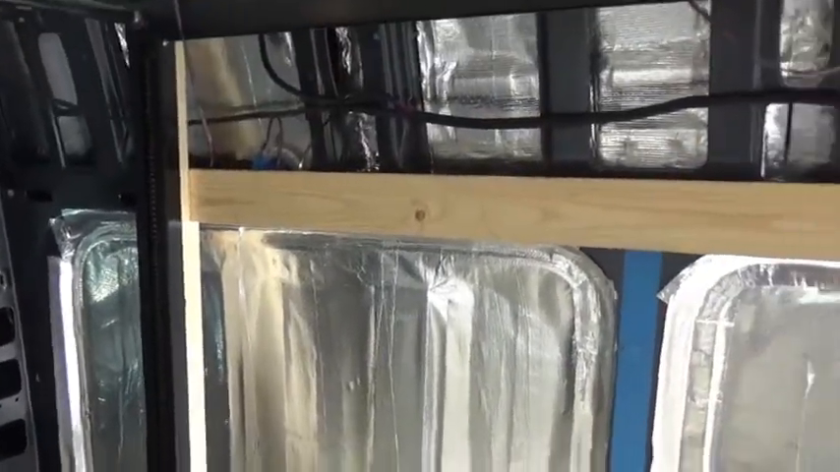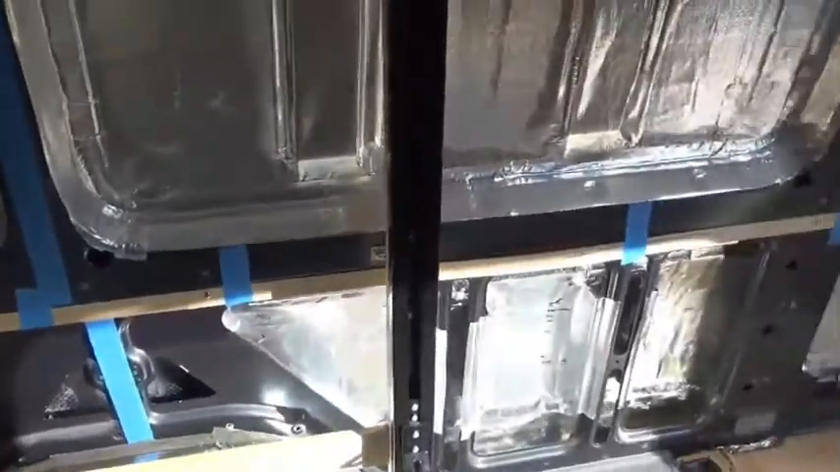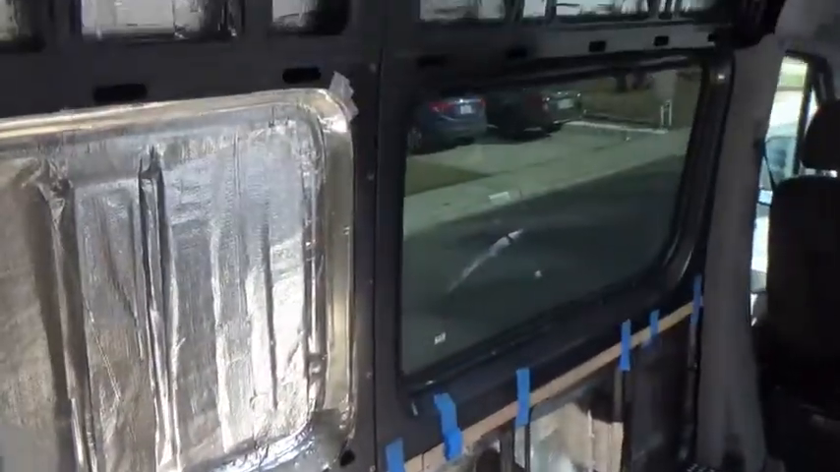So as you can see, I have the radiant barrier completed all the way around the van. It took about 3 days to put all of the radiant barrier in the van. Had to cut it into small strips and use some spray glue to put it in place. That was a lot of work, but I think it's definitely worth it, as you can see with the thermal imaging videos. I noticed that when I come out to the van after it's been sitting in the sun, it's nowhere near as hot as it used to be. So that's already a benefit, and I haven't even finished insulating yet. So I'm pretty impressed so far.